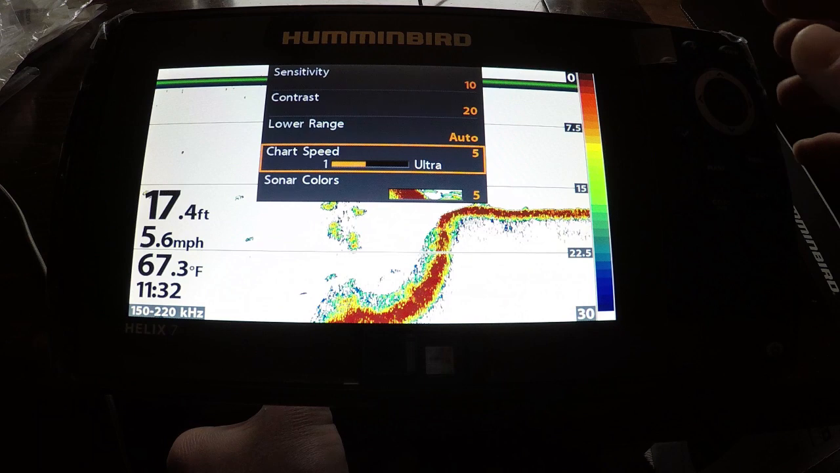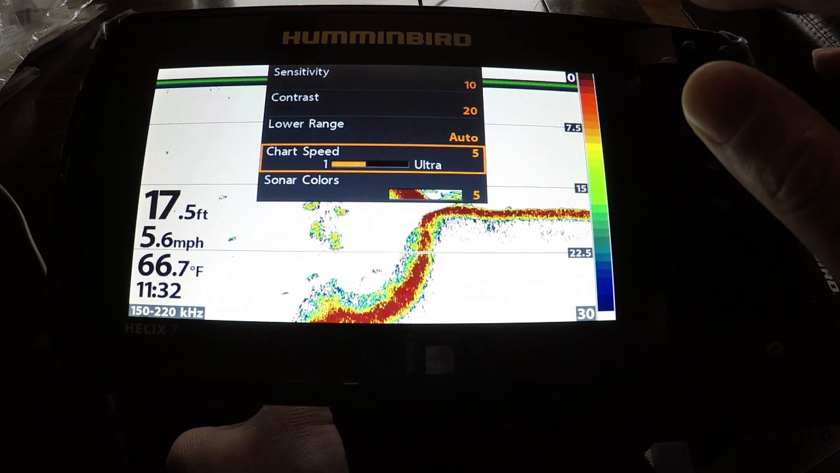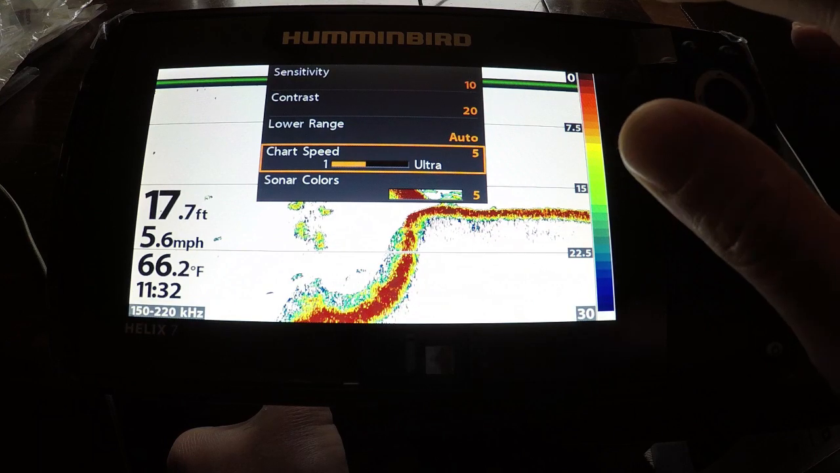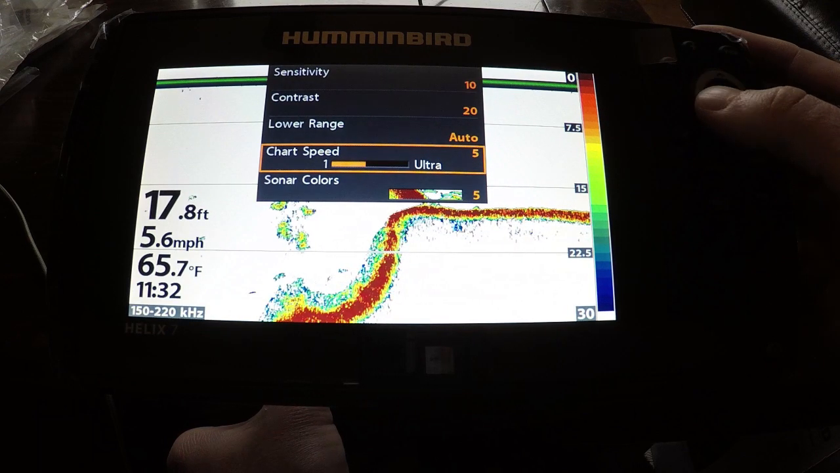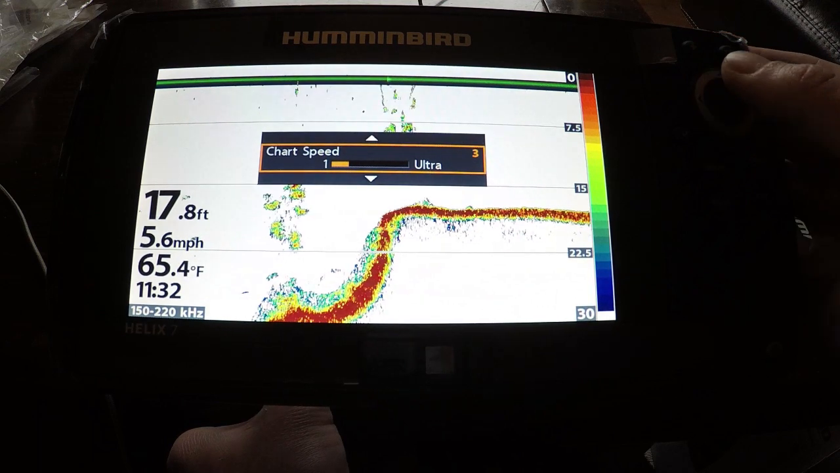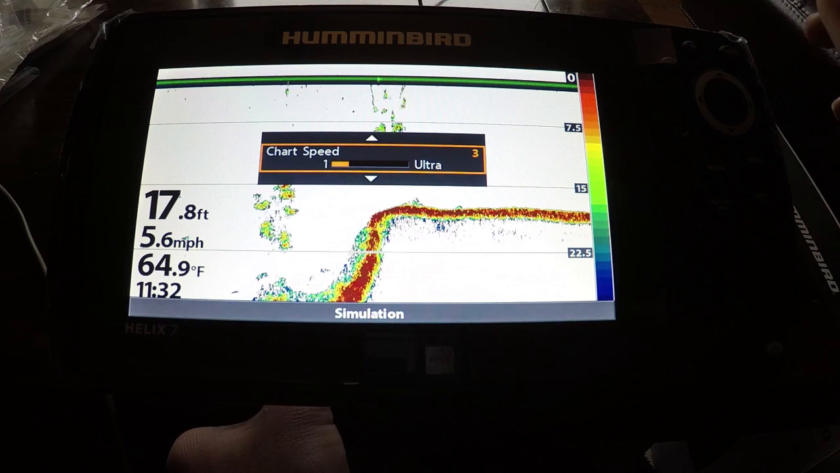Chart speed is something that you want to keep set pretty close to the miles per hour that you're going on the boat. So if you're moving at about 2.5 to 3 miles an hour, I like to drop this to about 3, and that's going to be pretty good.